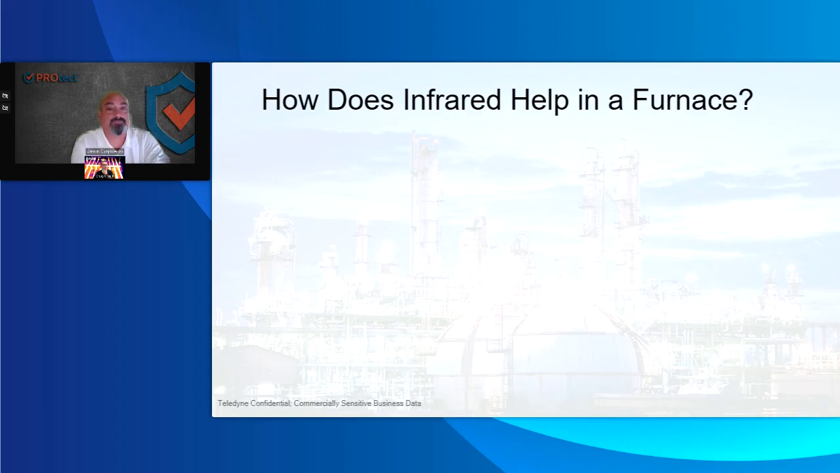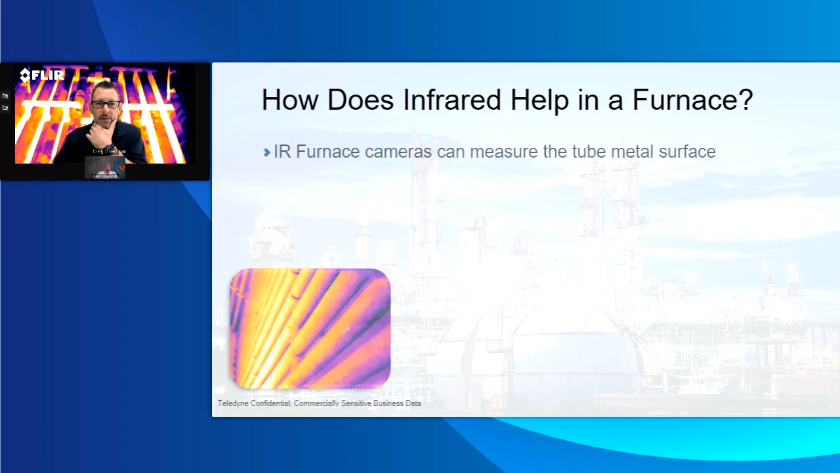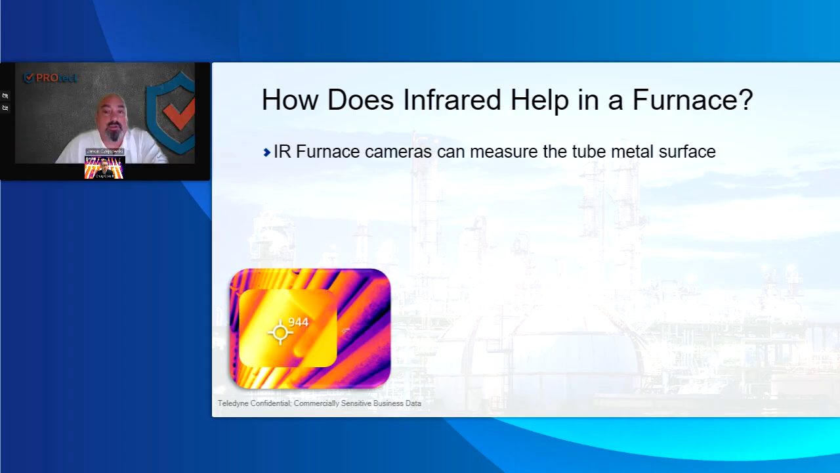Awesome. Thank you, Jason. As we look at how an infrared camera helps, maybe walk me through what you are doing with an infrared camera, a specialized furnace inspection camera from FLIR, when you're looking inside of a furnace as an expert? You're looking for multiple things, not only the tube temperatures. You're looking for defects or scaling, like in this image right here. You're getting an actual tube temperature.